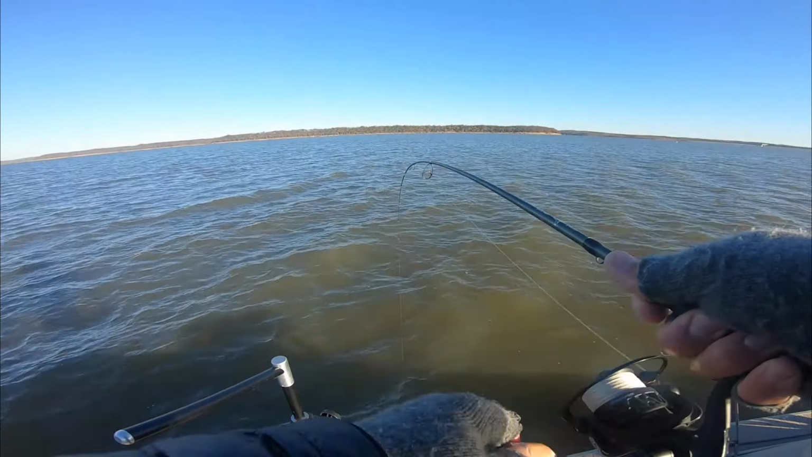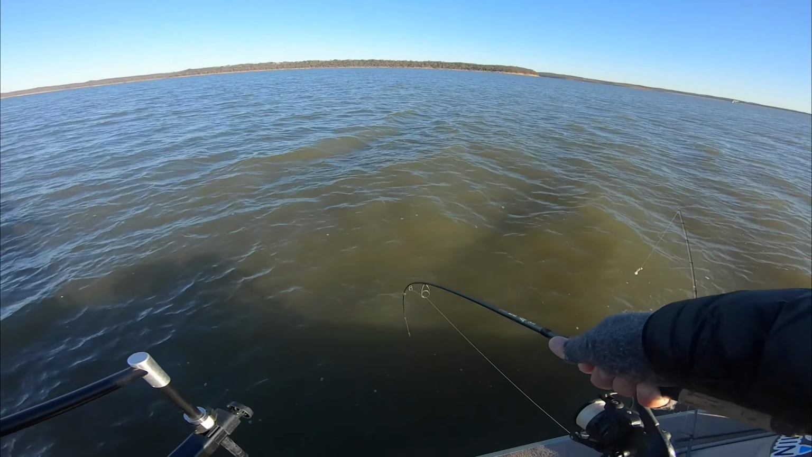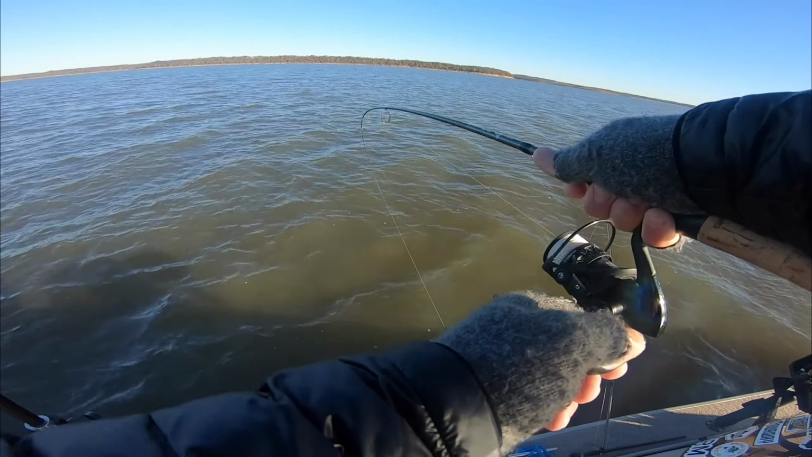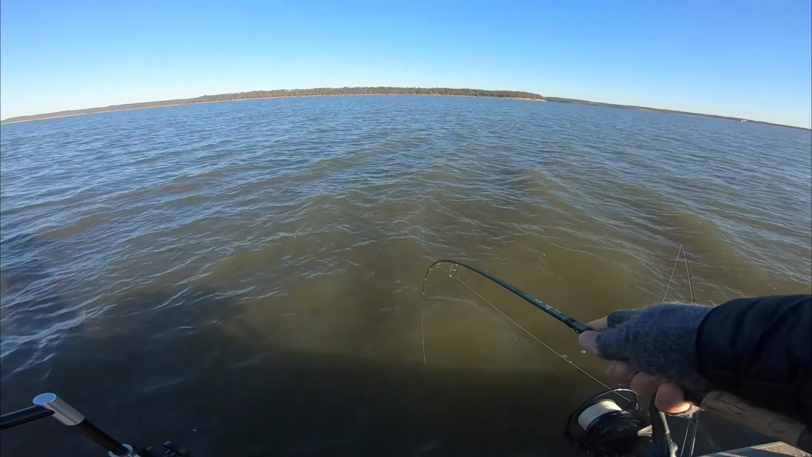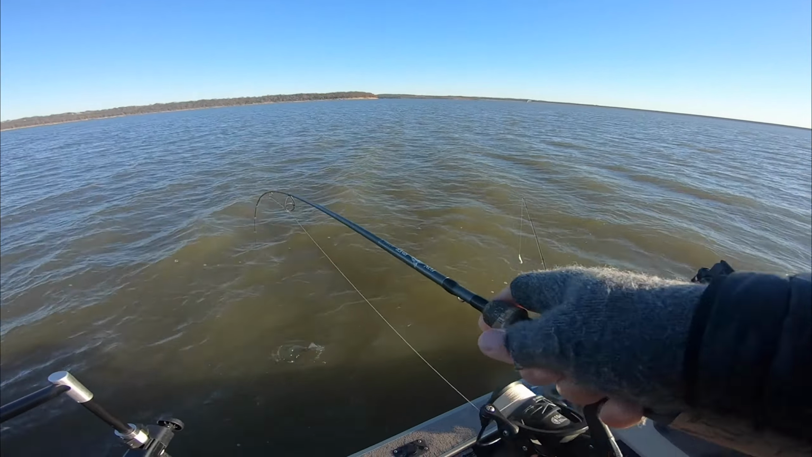Got him. Yes. Hell yeah. God, these fish are so negative and so lethargic right now. We are truly having to work to get them to go. That one, I set it right on his nostril. I think it's another walleye, honestly. The way it's fighting, nope, just a big white bass.